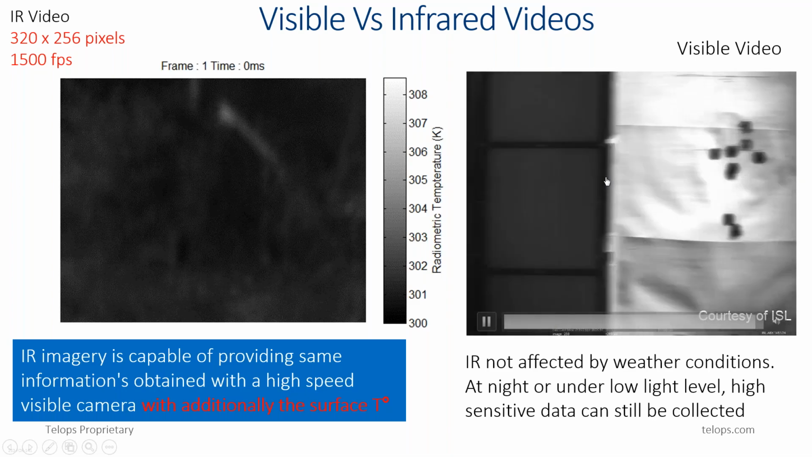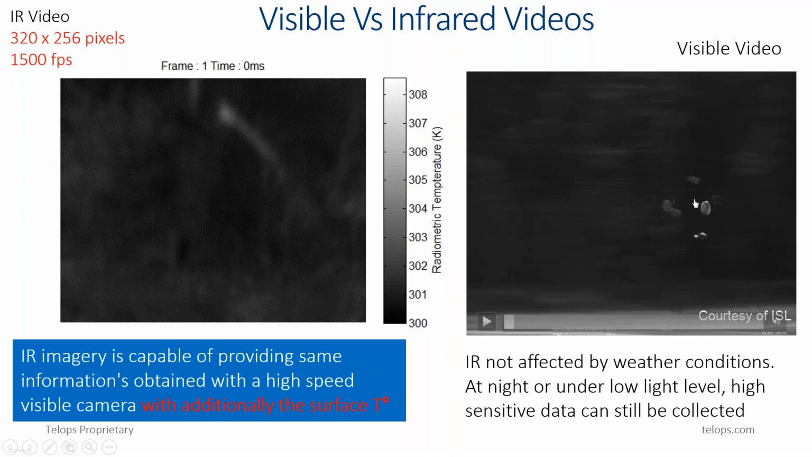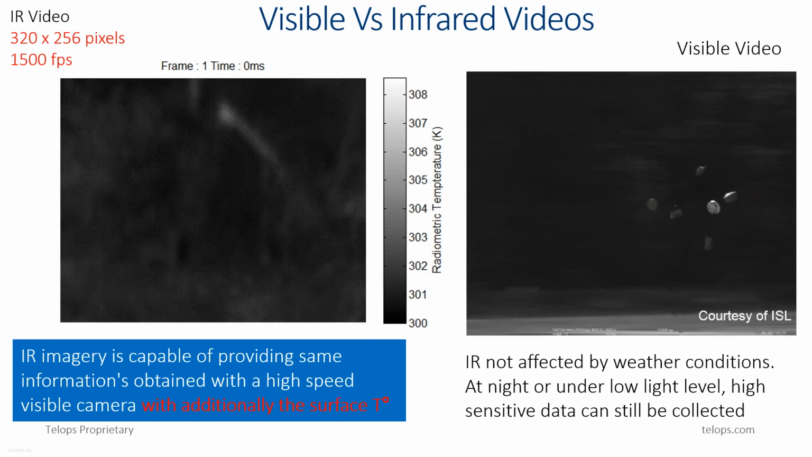Again in here, if I go back, you can see from the beginning the firing, and then later on you can see here the separation between the probe and the surroundings. The probe is here, and the surrounding petals and the pusher plate are used to protect the probe and prevent hot gas from reaching the probe, because we were measuring the heat distribution on the probe.